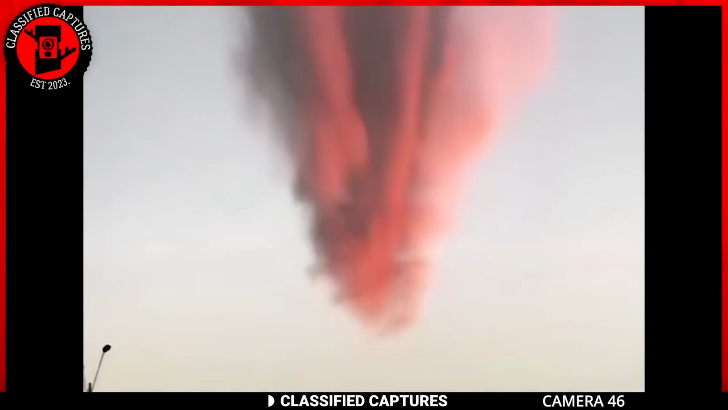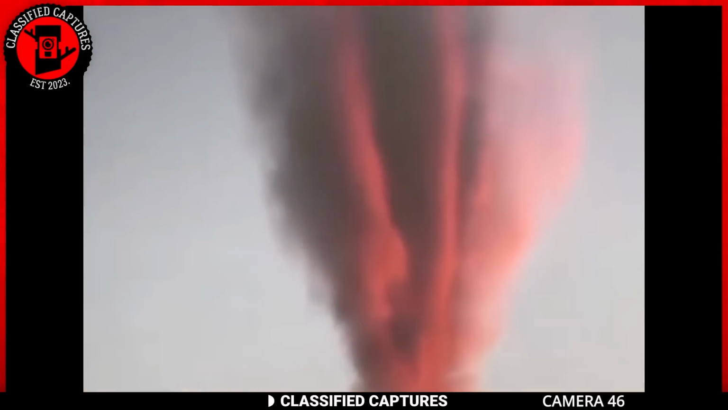Someone shared this footage of this strange-looking cloud in the sky. It's vertical and red in color, and honestly, it looks very scary if you ask me. There are natural cloud formations that can look like this, such as lenticular clouds or even clouds reflecting the colors of a sunset, but there's something about this that just doesn't feel natural.